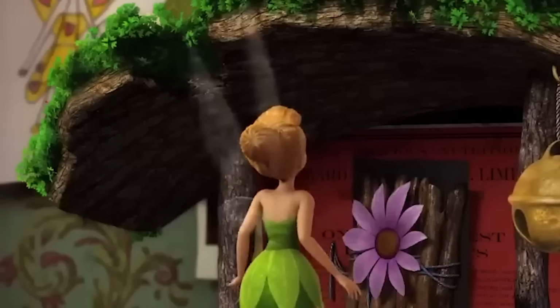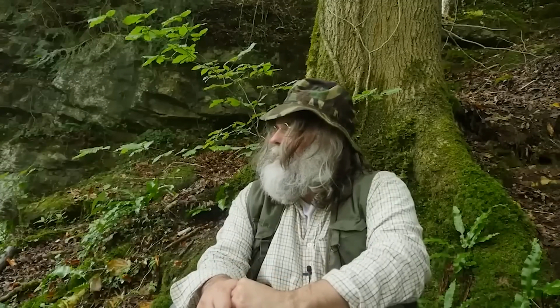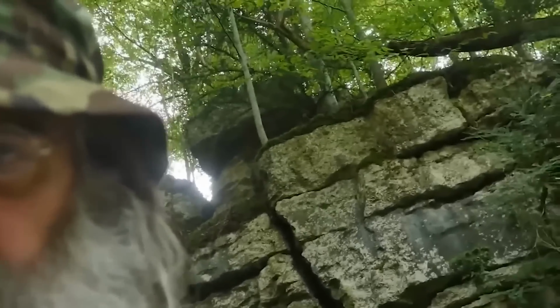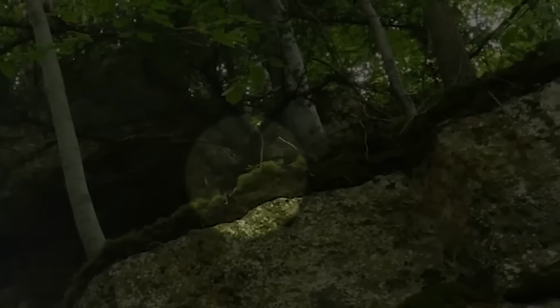A pixie. You know those little fairy-like creatures called pixies? Well, they're mostly from mythology, but there have been times when people saw things that made them think otherwise. This video shows exactly what pixies might look like if they were real. Imagine a tiny being popping its head out of a mountain cave. It seemed like it was checking out the man filming it. It only stayed for a few seconds before disappearing back into the cave.